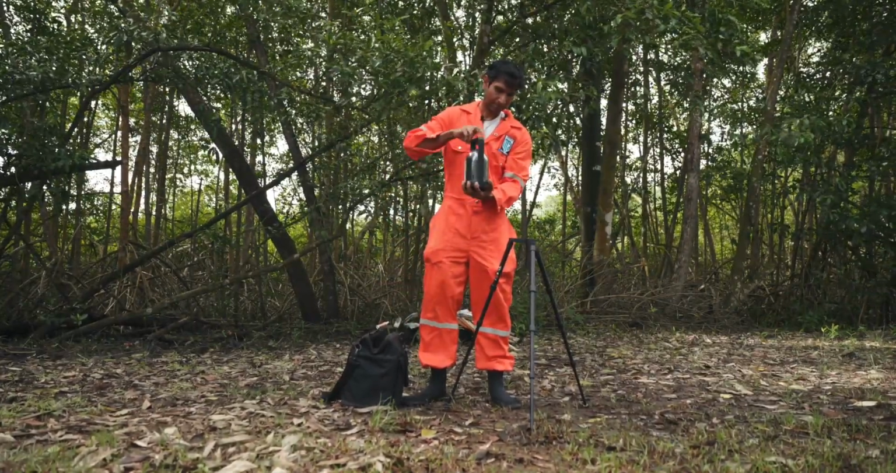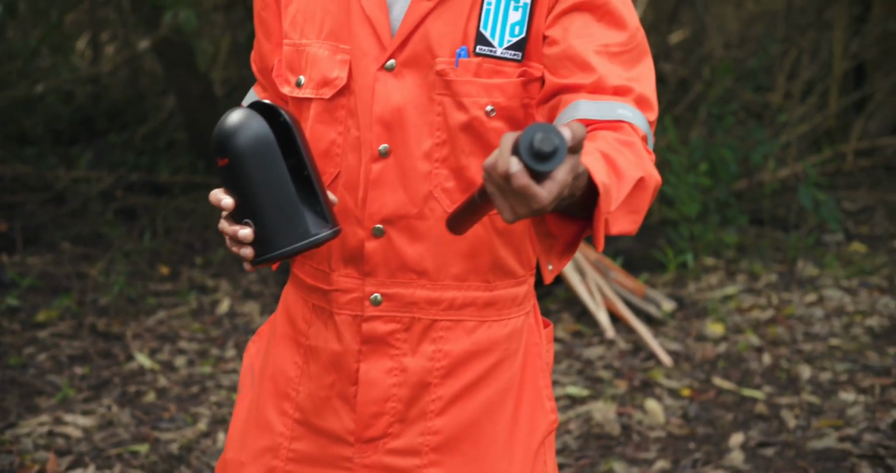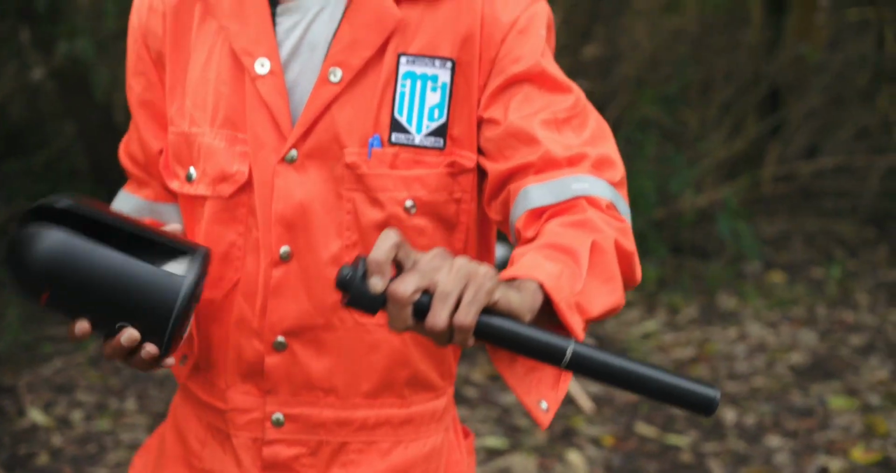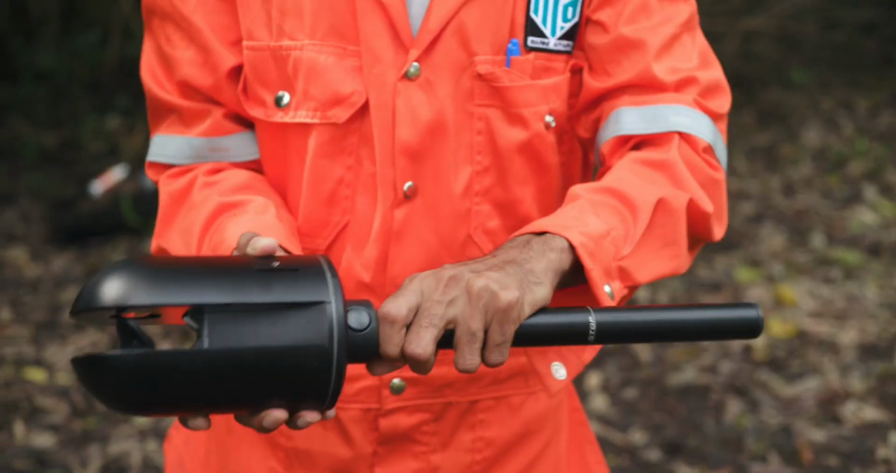Then you take out the vertical pole onto which the scanner is actually mounted. You compress the two buttons at the top, and this retracts 3 balls which are on the top base of the pole.